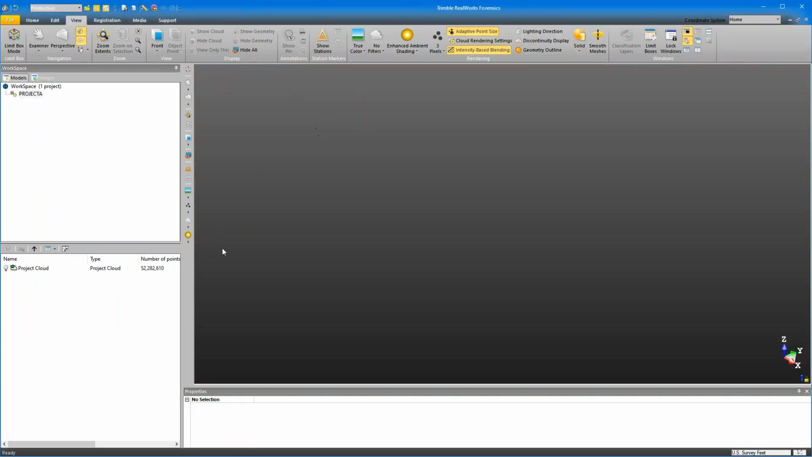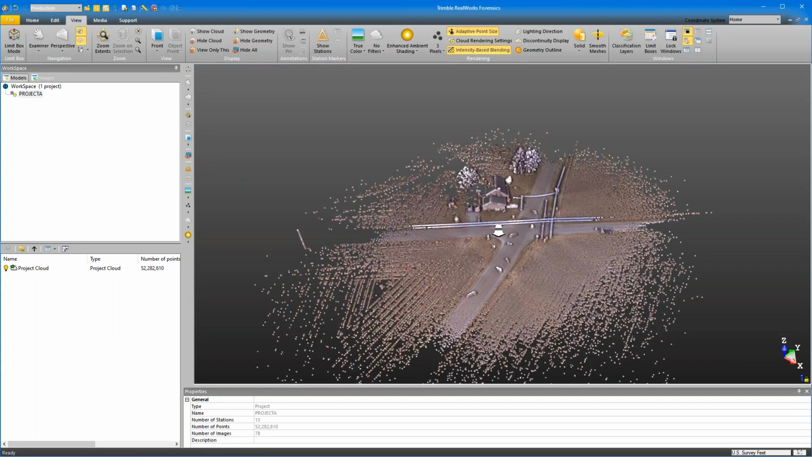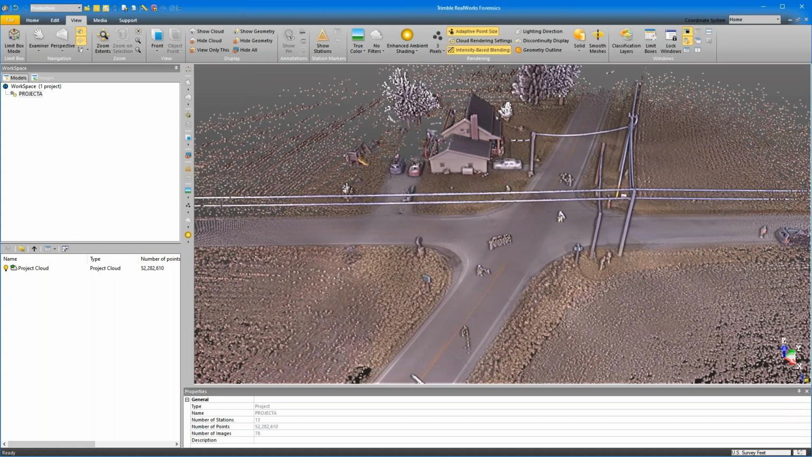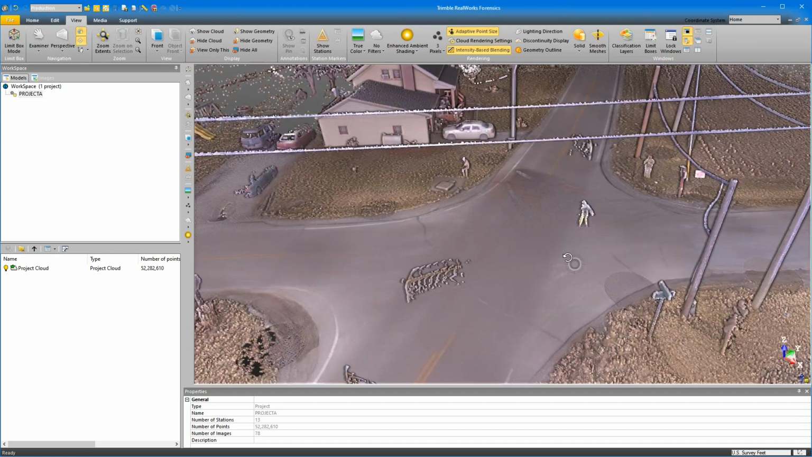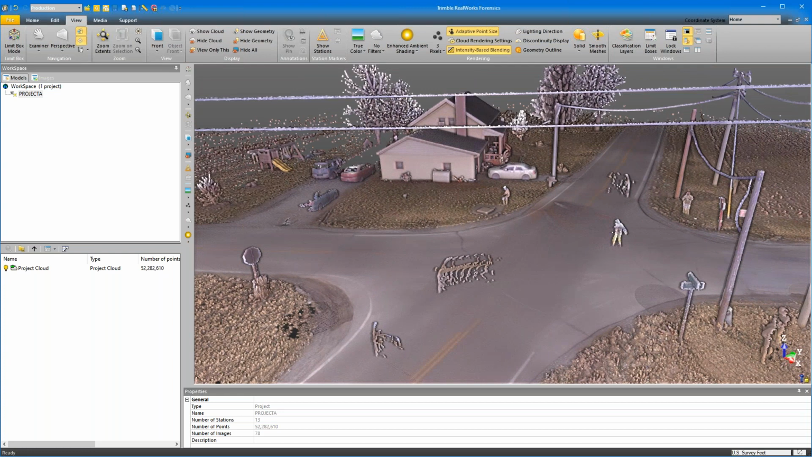Now, one of the things on our agenda today is discussing the auto classification feature in Trimble RealWorks Forensic, and this is something that I use a lot. My job is not to edit point clouds and clean up point clouds. My job is to investigate crashes and crime scenes, put together a case packet for prosecution, and then move on to the next case. Point cloud processing is not my job.